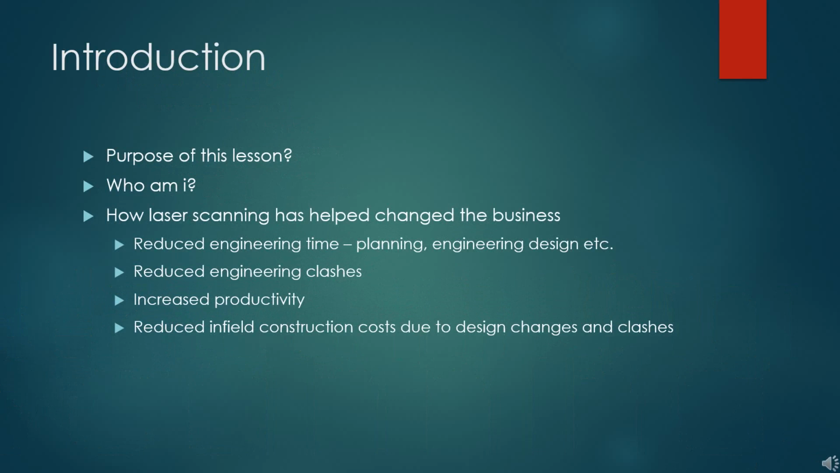Introduction. So what is the purpose of this lesson? I've noticed a big gap in laser scanning training and the overall workflow with scans. When I first started in the engineering business, I had very little to no training on laser scanning. I didn't even know what it was. I tried to go on YouTube and Google to see what was out there, but there wasn't really much.